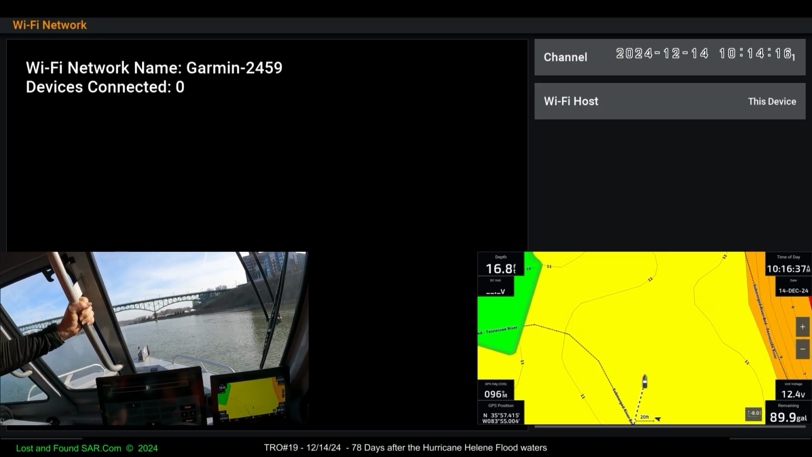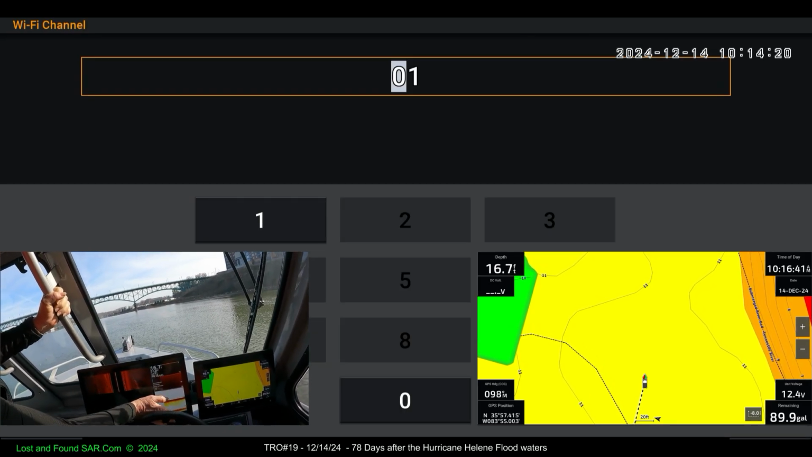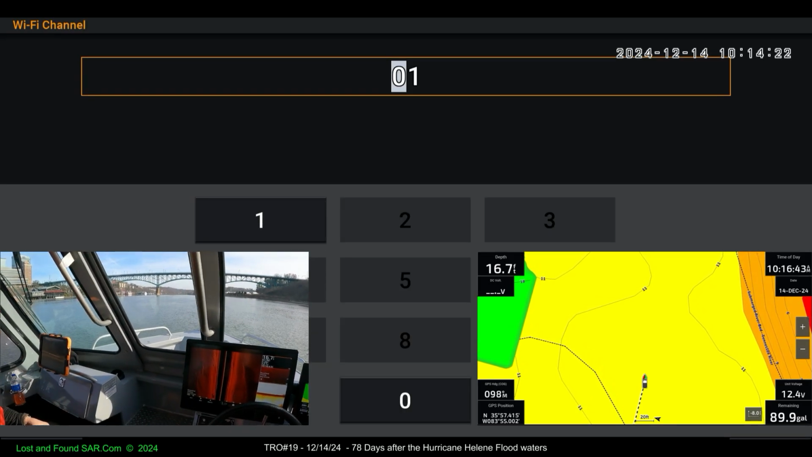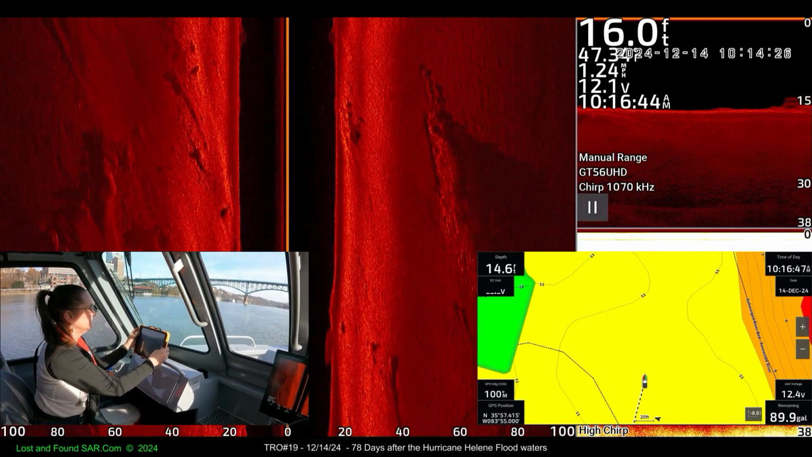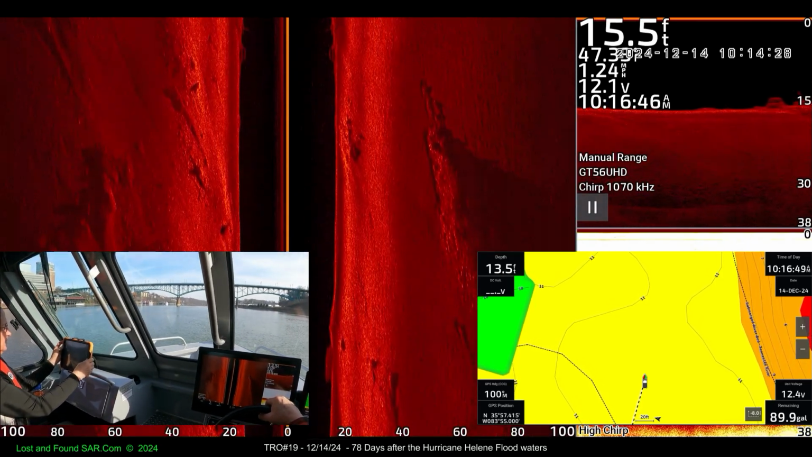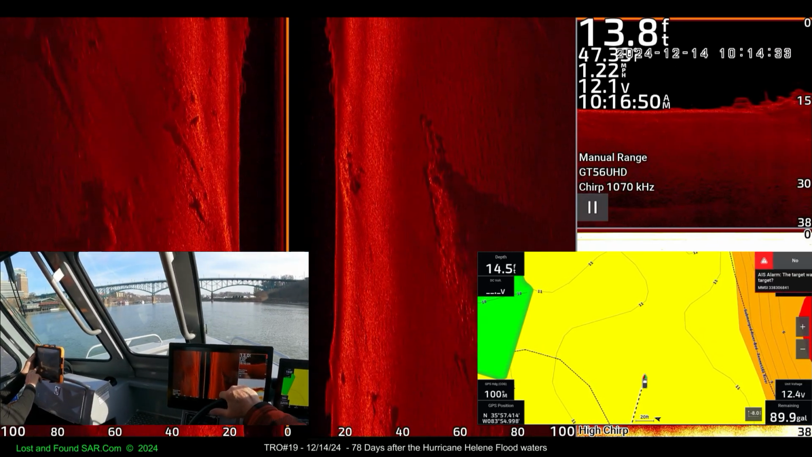We could change the channel, but I don't think. Why don't you try your iPad thing? Get out of that and see if your iPad needs to be hooked differently. Reboot it, maybe? I haven't seen you go to the settings thing and change networks yet, so I want you to do that first. I have. Well, we're going to do it again.